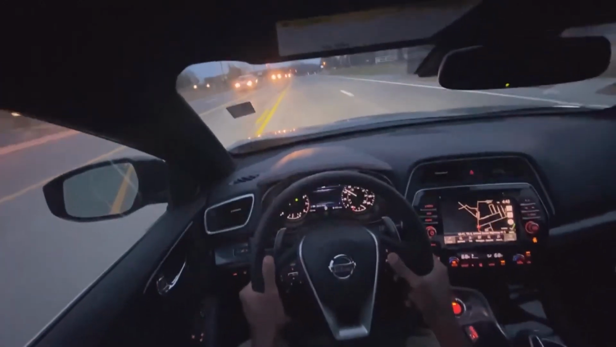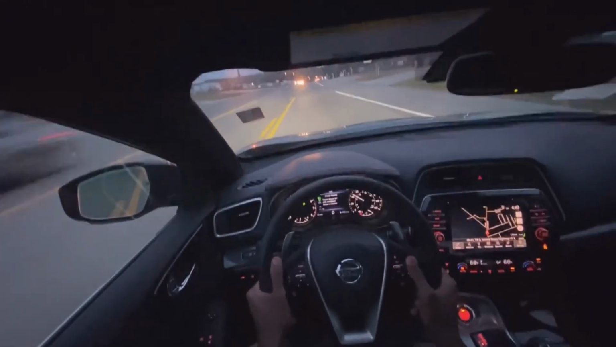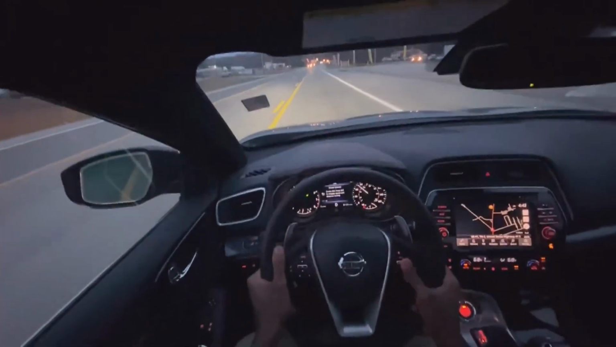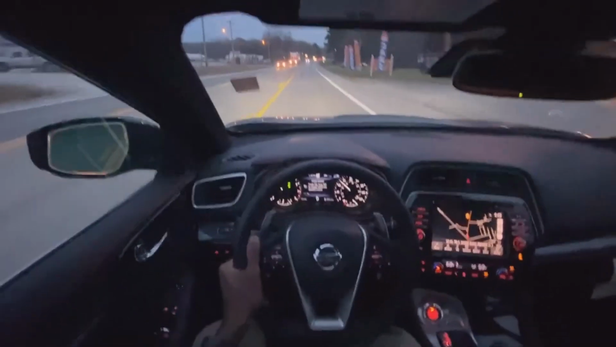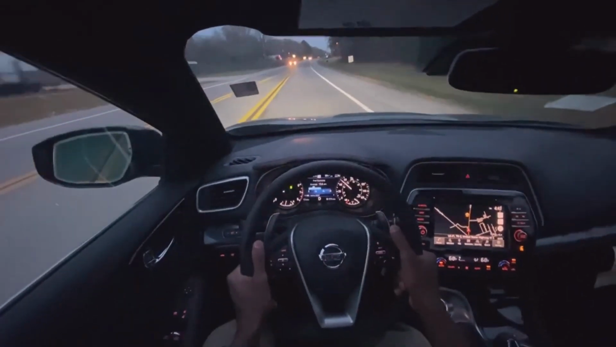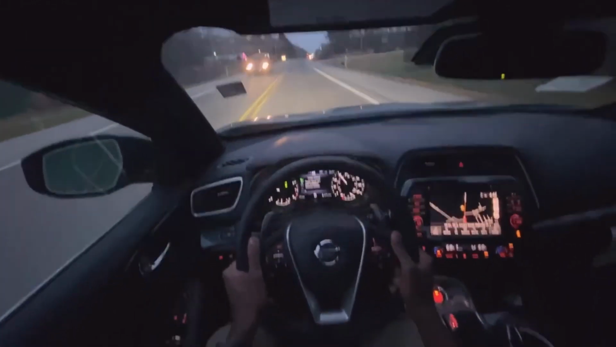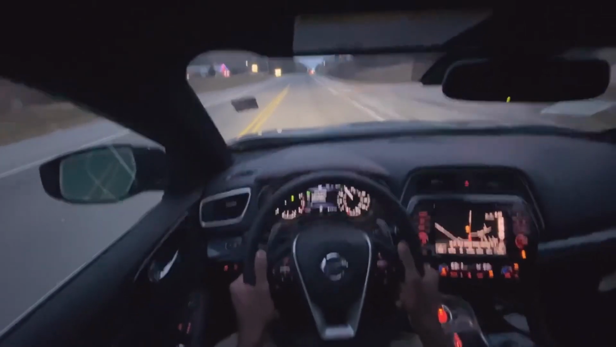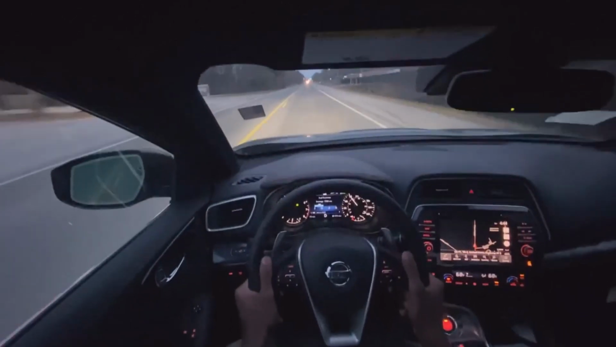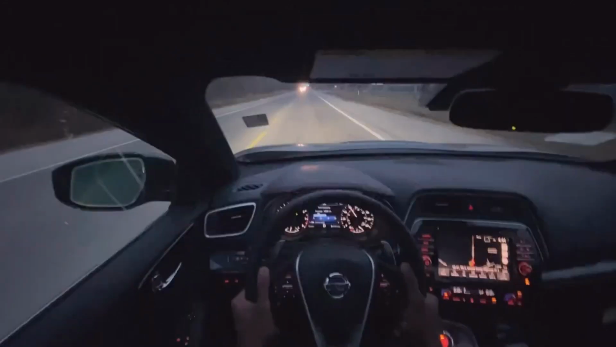So really good pickup. And so far, a really comfortable ride on this bumpy back road.